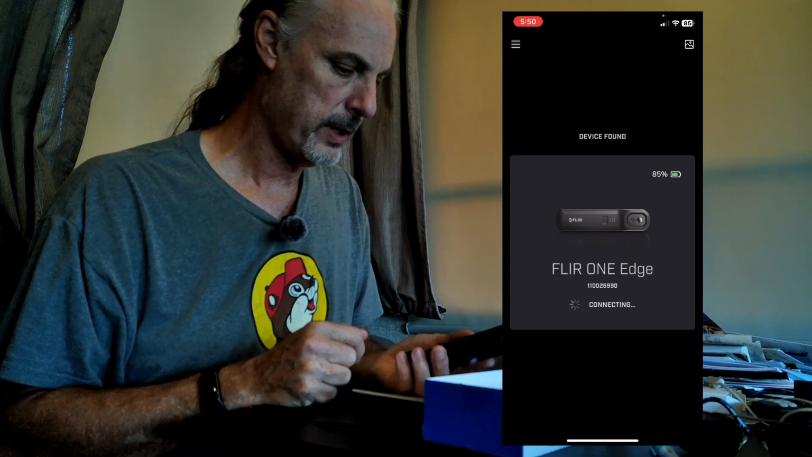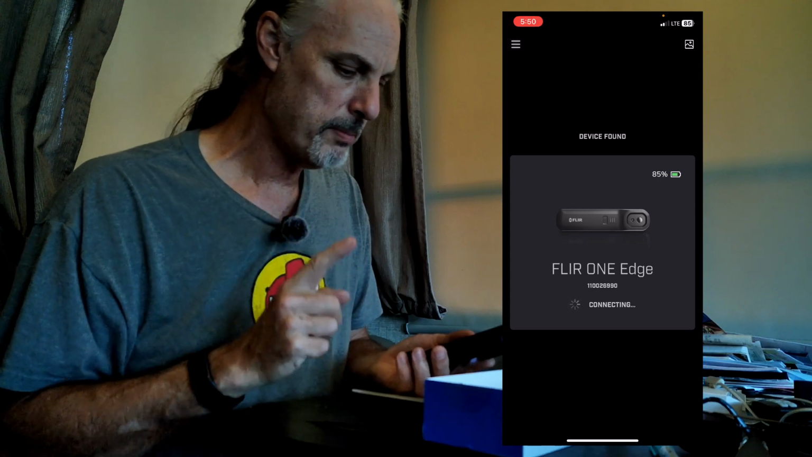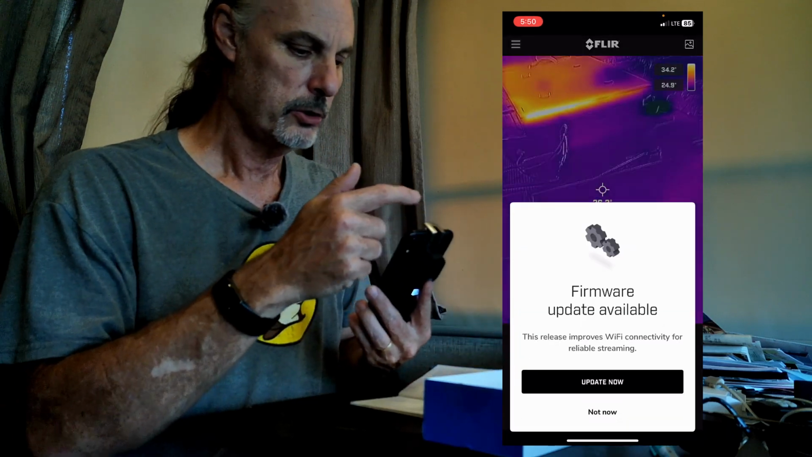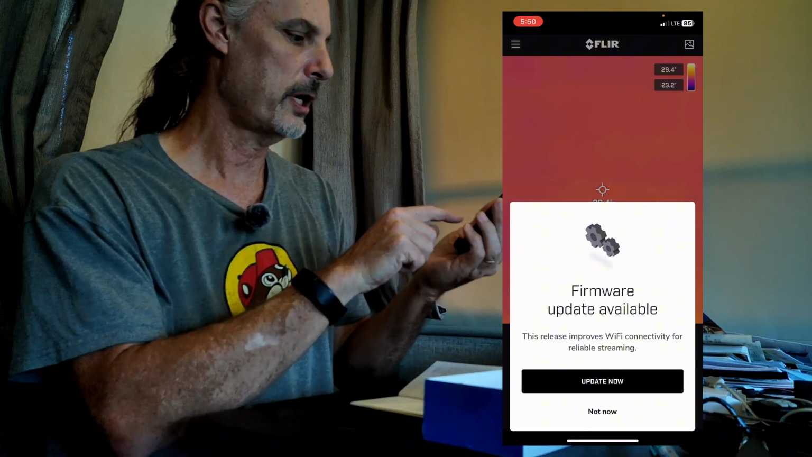Looks like everything is going the way it should be going at this point. Now, my understanding of one of the biggest reasons I bought this one is because it wasn't only a Bluetooth connection, it actually connected through Wi-Fi, allowing me to have some high bandwidth. Wow, and we are up and running just like that.